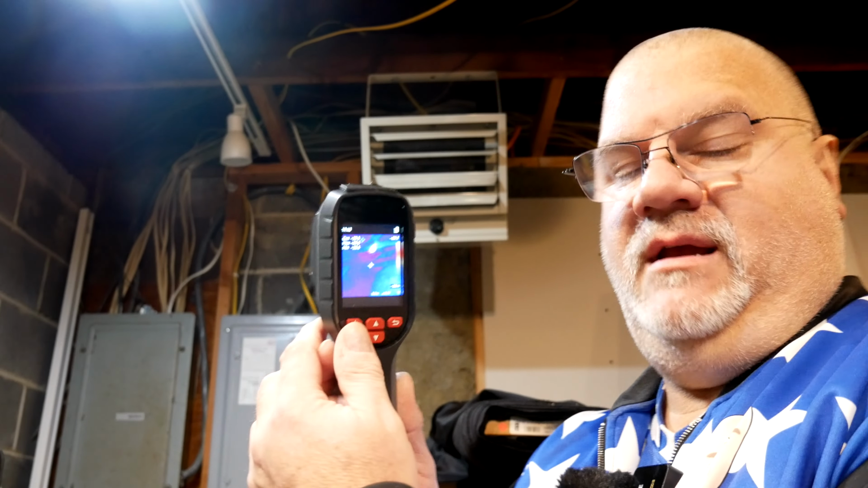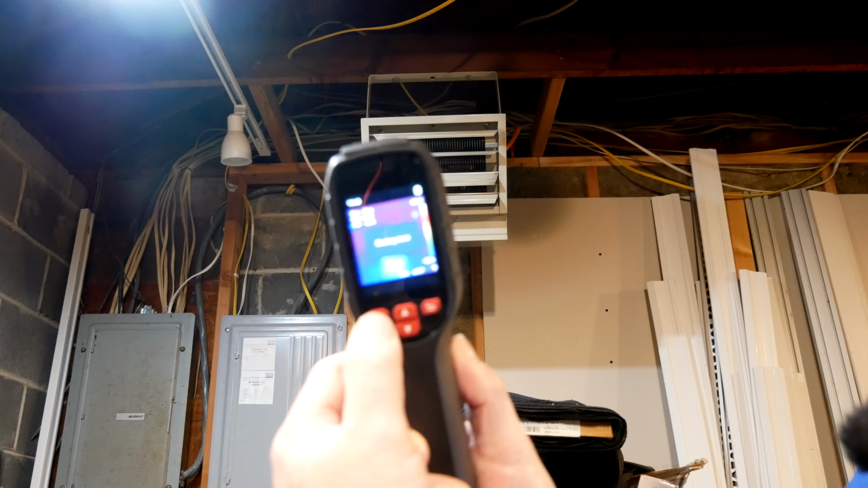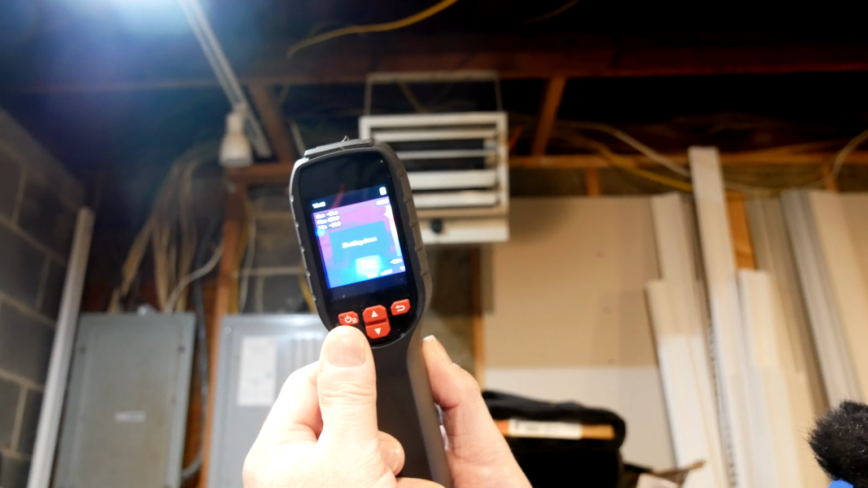All right, so I'm going to shut this down now. So to turn it off, we just hold this power button in, and it shuts down, and now it's off.